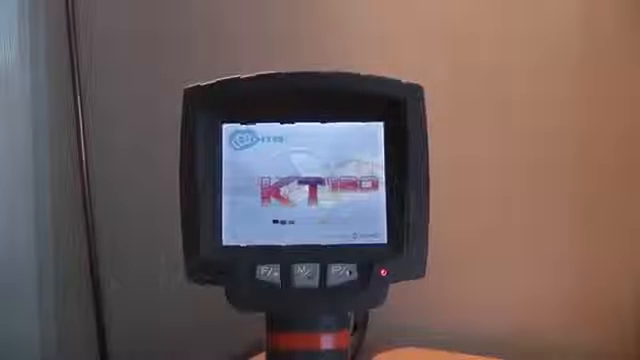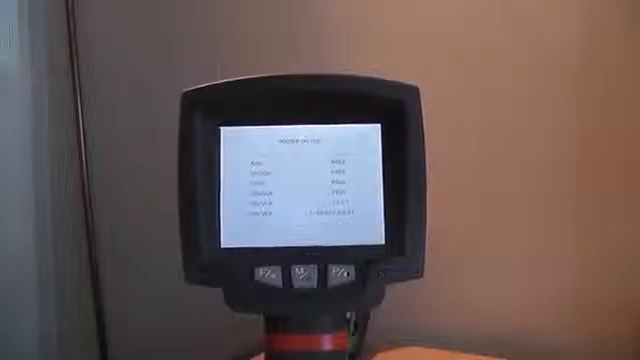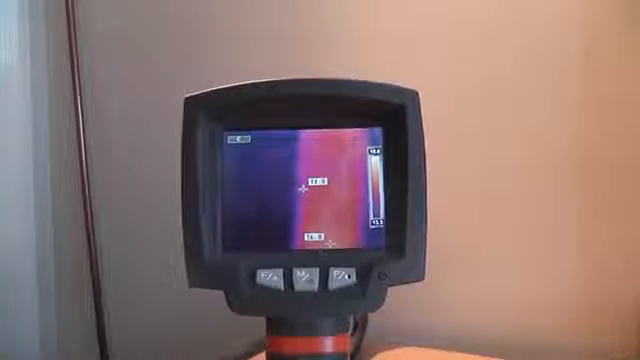To start the unit, we hold the power button in for 3 seconds. It then goes through a startup procedure with the progress bar there. Final stage is a self test. And there's a calibration symbol up on the top left there, which it does from time to time.